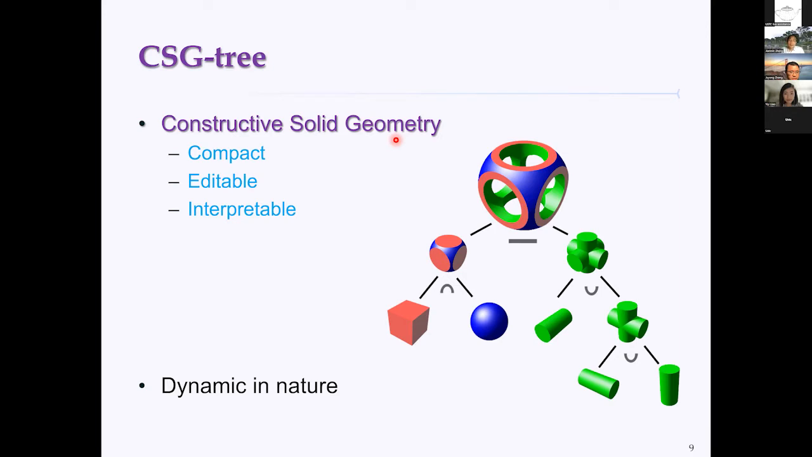So it's compact and editable and also interpretable. In CSG, the object is represented by simple shapes, such as a box, sphere, and a cylinder in this slide. You can see those simple shapes can be defined by only a few parameters, so it's easy to edit.